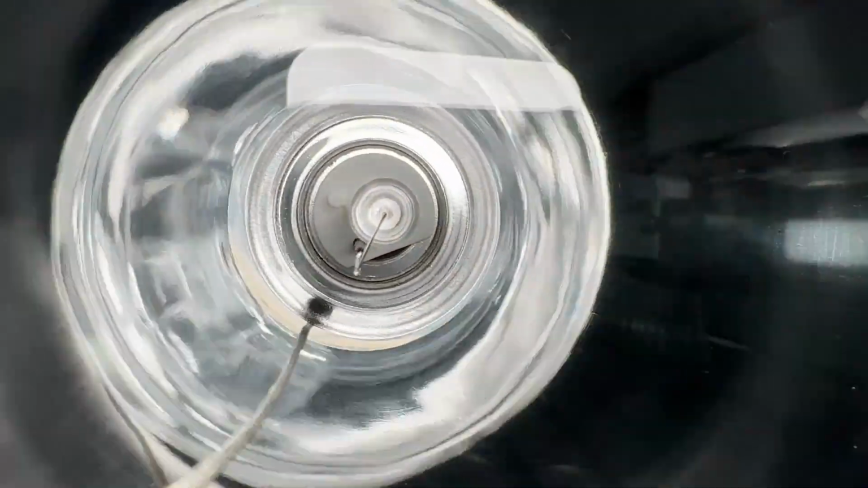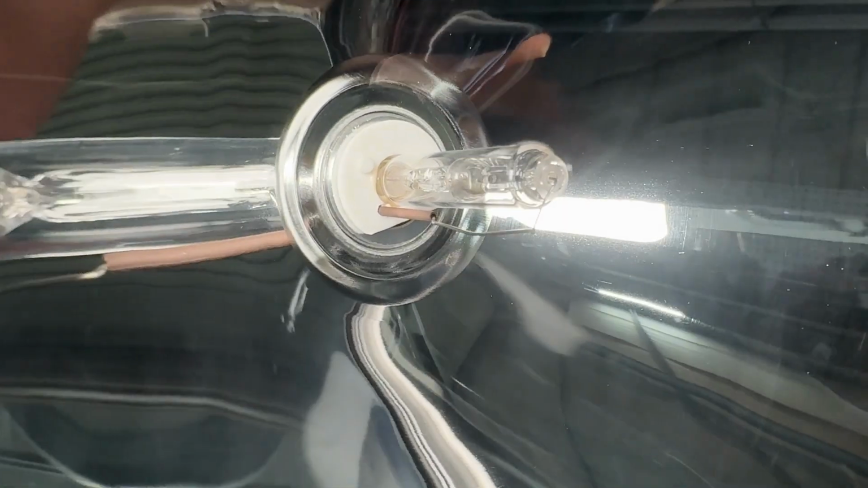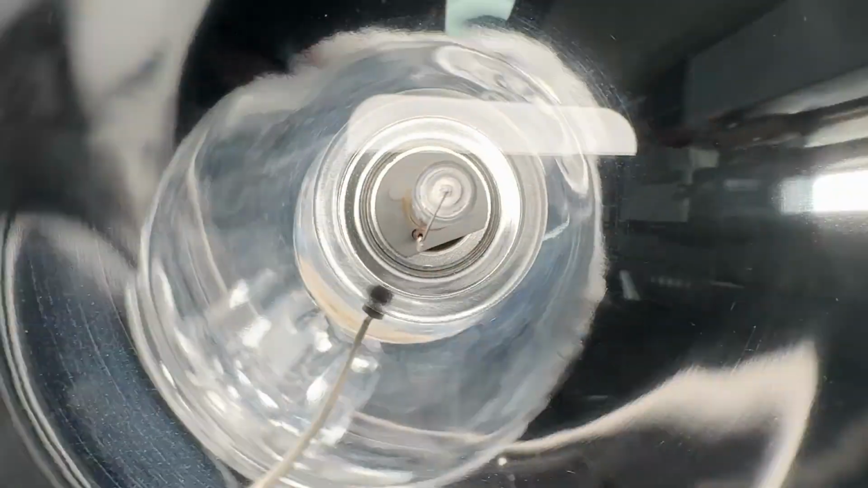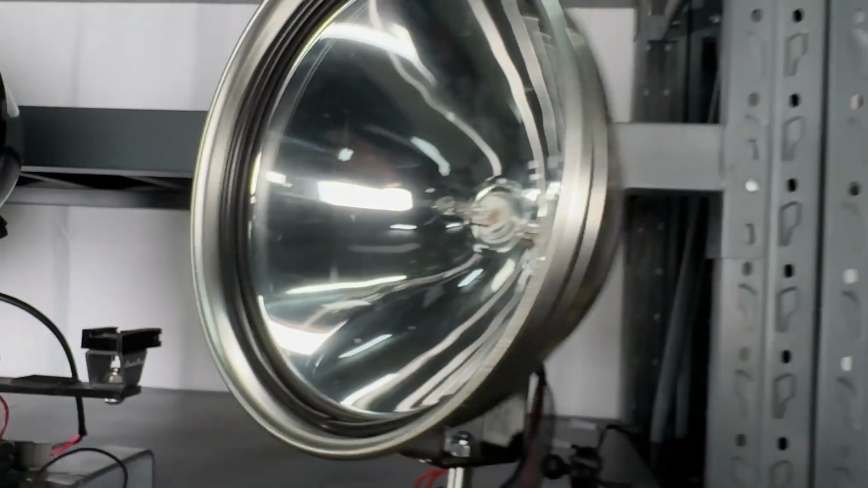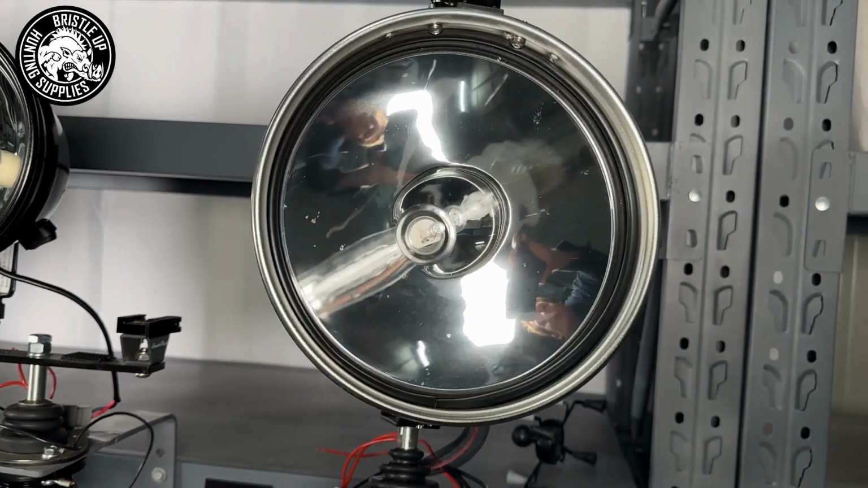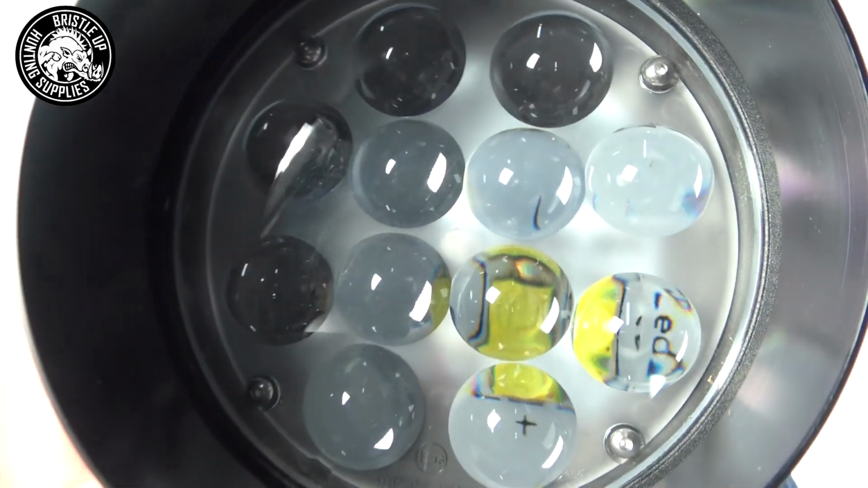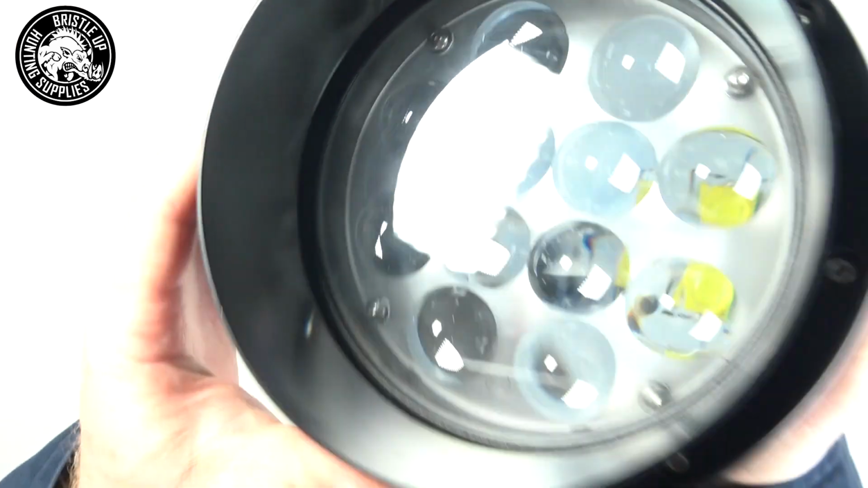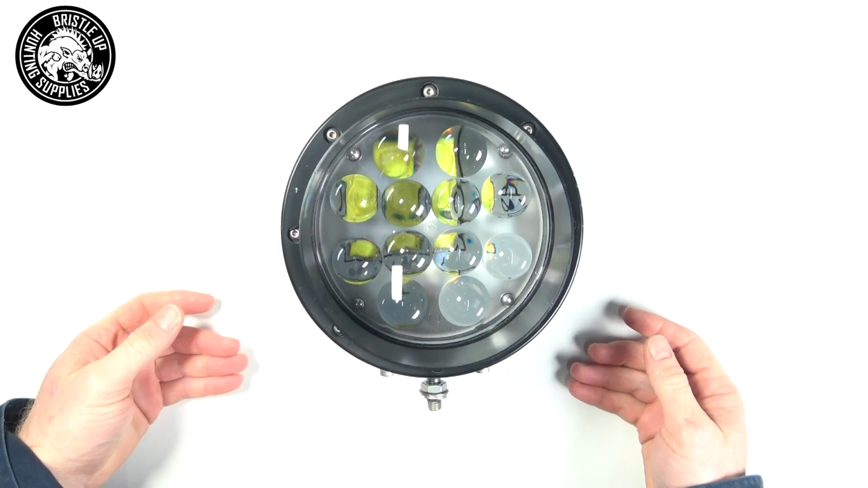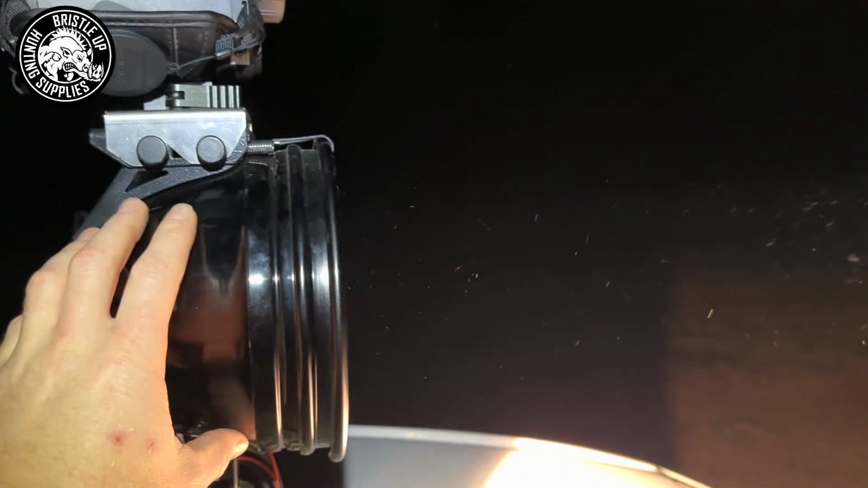If you want longer lasting bulbs and brighter than 12 volt halogen and have lower amp draw, consider going HID. Keep in mind the warm-up time can be a little annoying if you are not using the light much throughout the night. As for LED, if you want instant turn on with low amp draw and decent brightness, plus long-lasting bulbs, the Blazer Light one is worth checking out. I personally have found the 12 volt halogen